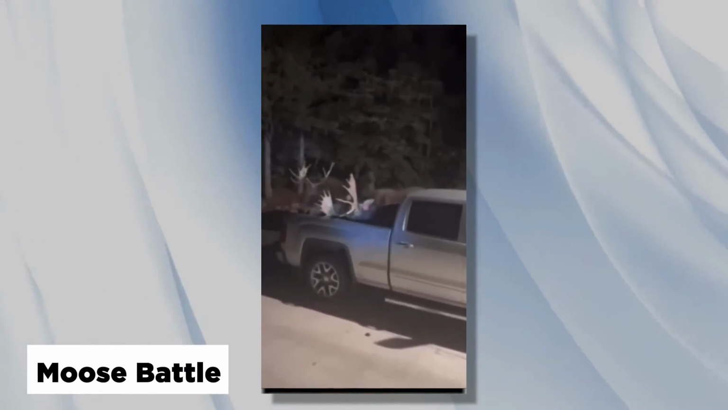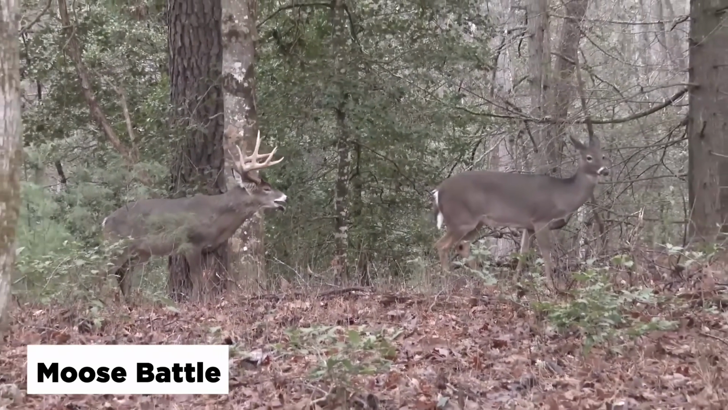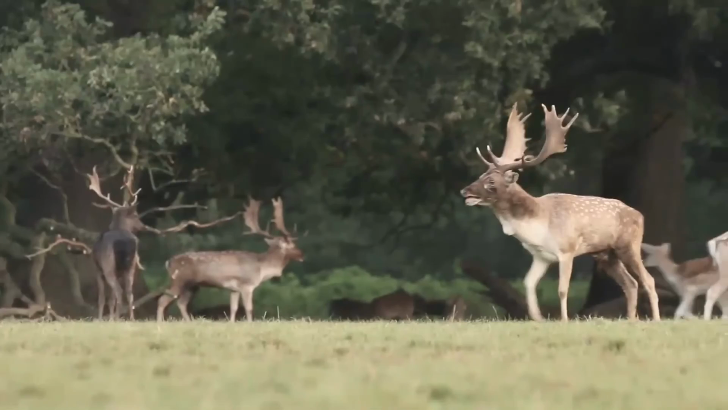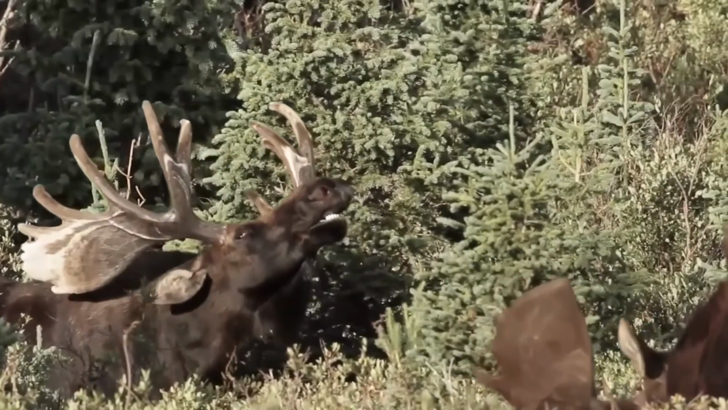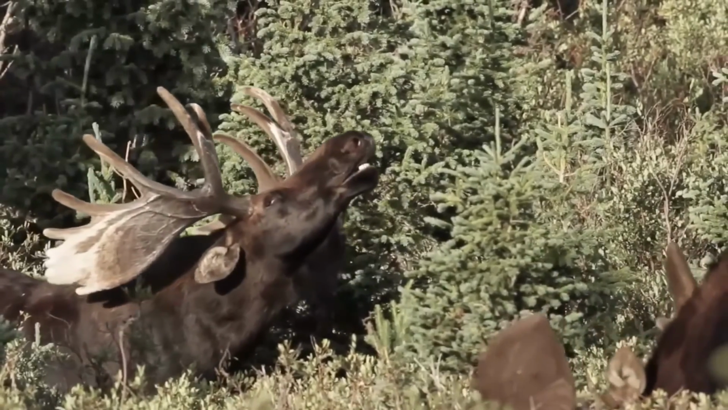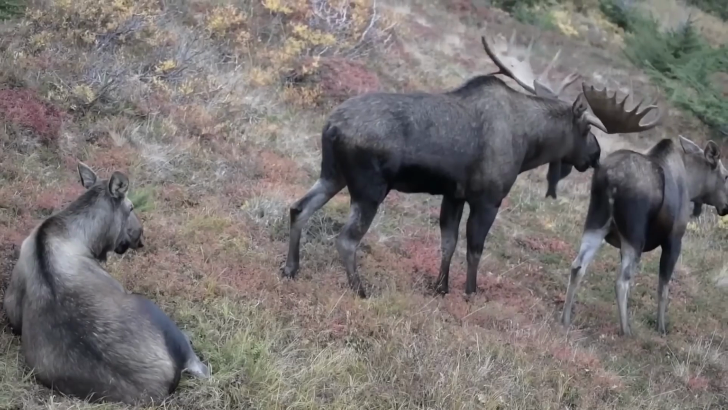Moose battle. Rut, or rutting, is a term used to describe the behavior of deer or moose during the breeding season when males pursue females that are in estrus and ready to breed. Some hunters believe the first rut happens when the cold snaps. Regardless, the first sign of rutting behavior is often sparring amongst the bucks.